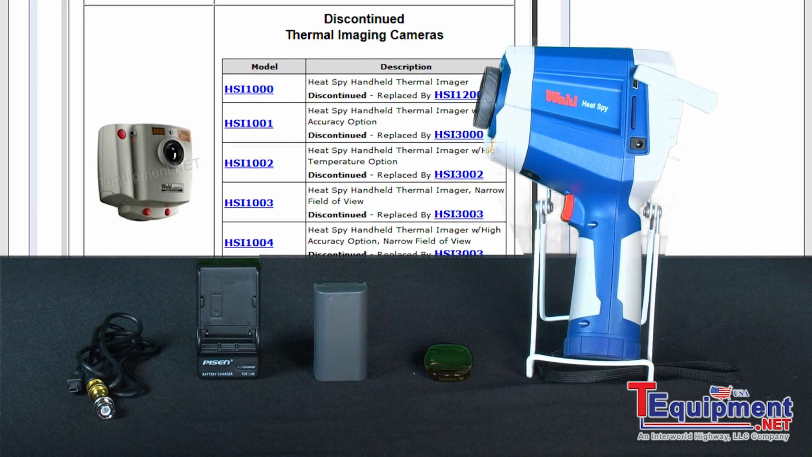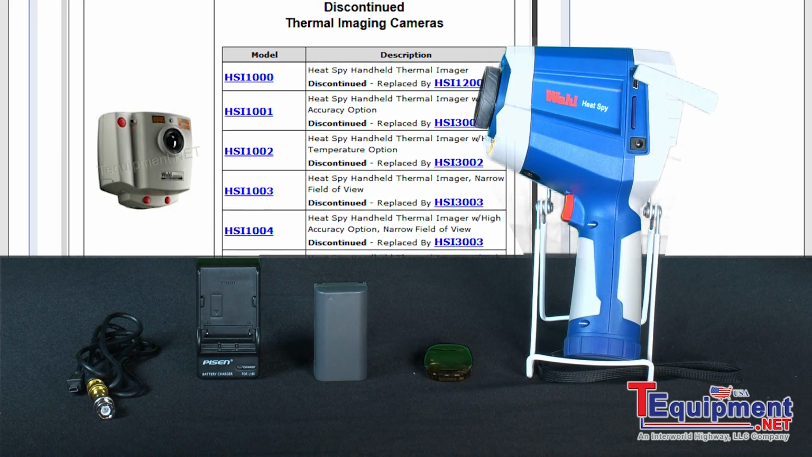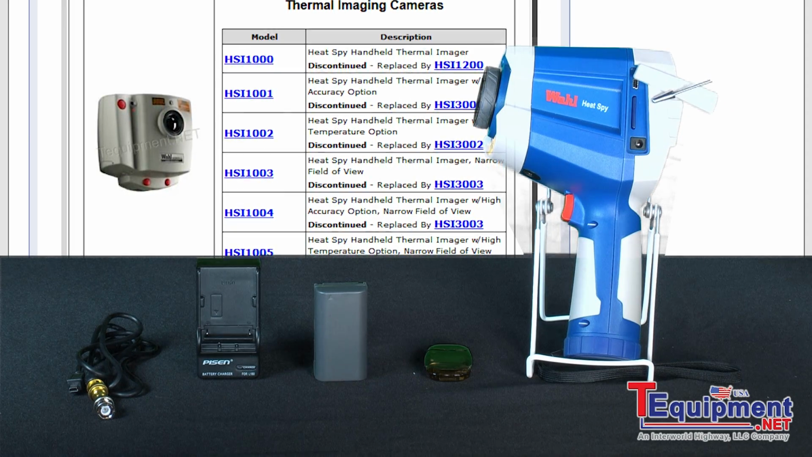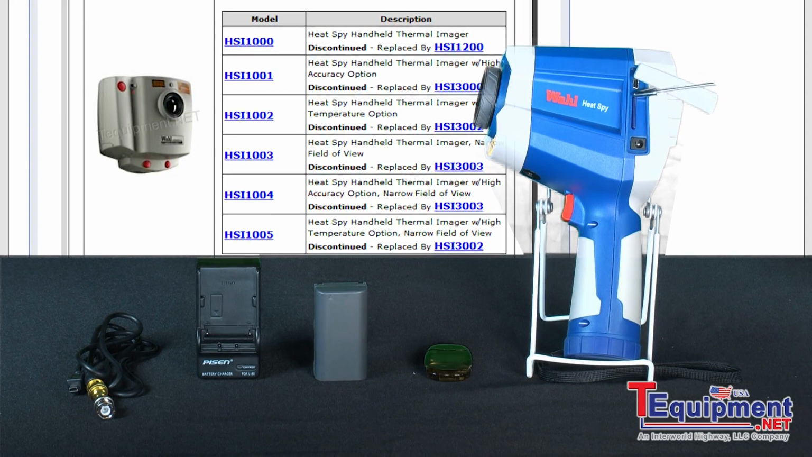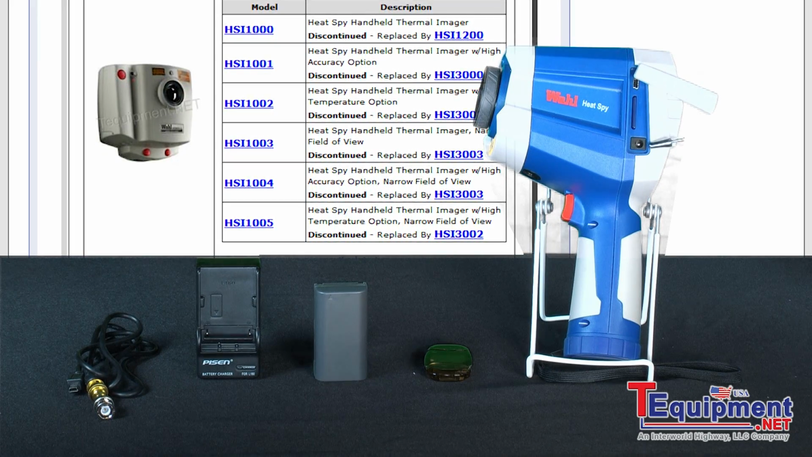Now, as I mentioned earlier, this is a 160 by 120 camera. So you have 19,200 pixels. And as you can see here on the side, this is where your video output cable would go in the mini USB. And you have your SD card, which stores up to 2 gig, and it's time stamped. And then here's where your adapter would go.